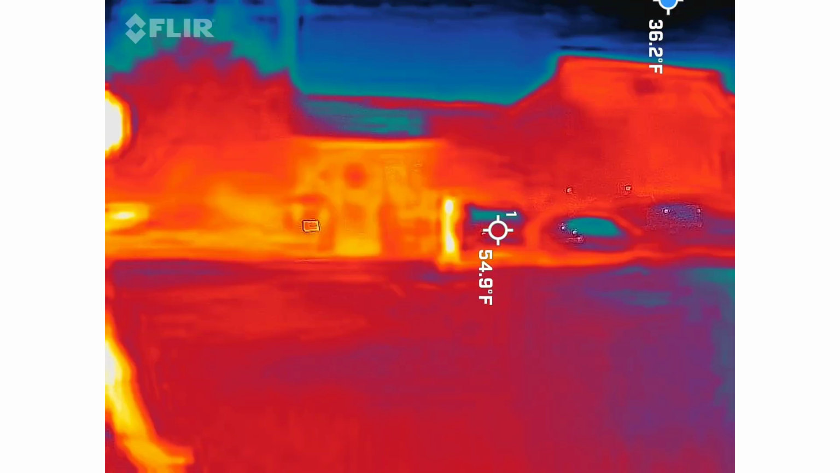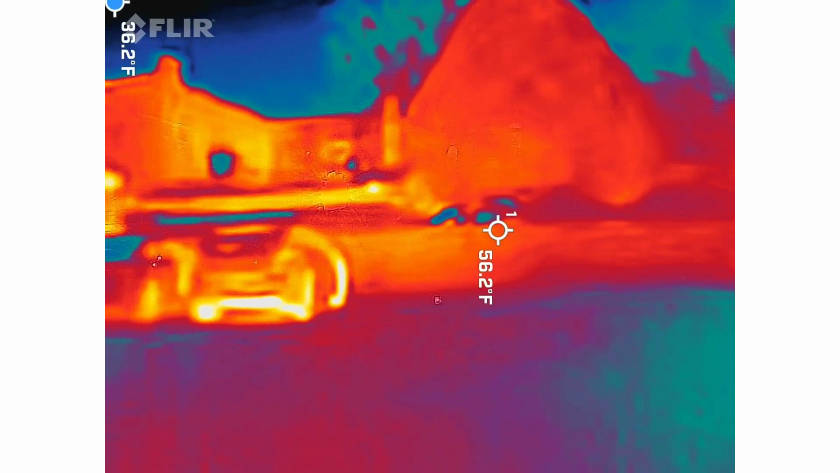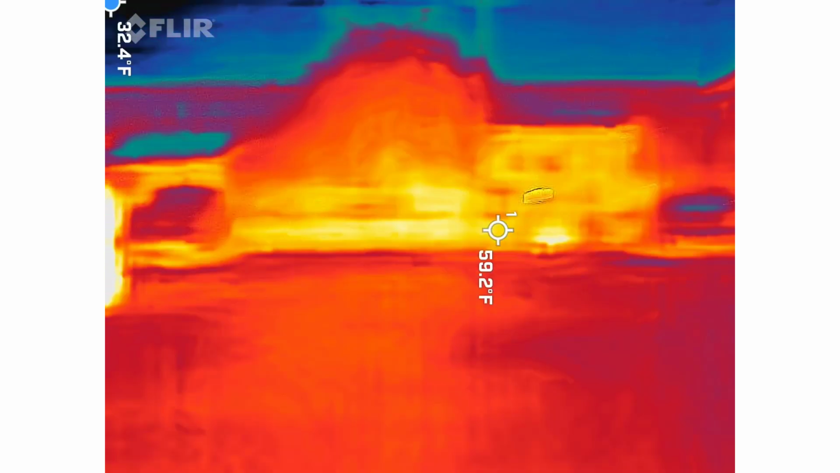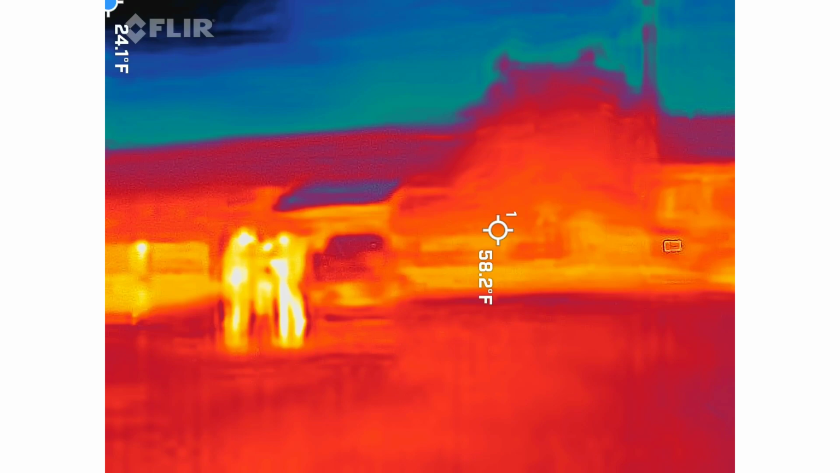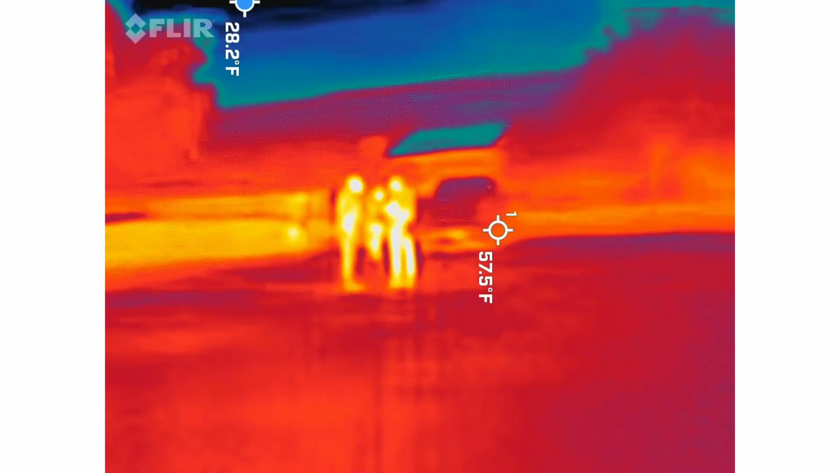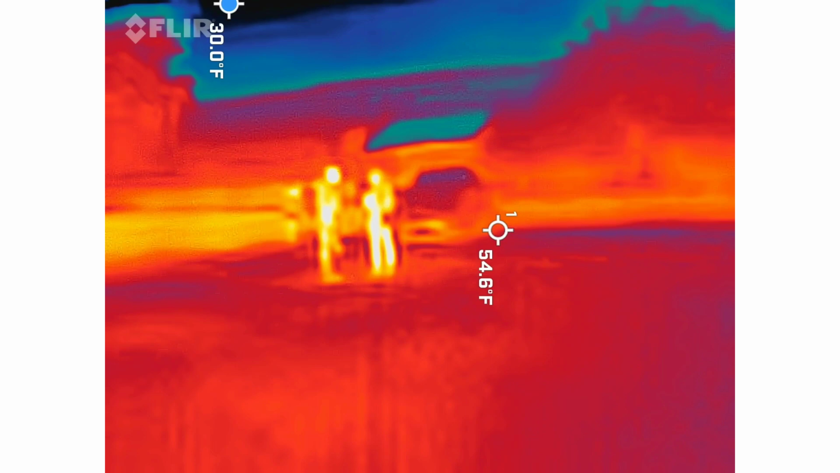Did you point it? Nope. He said I'm supposed to try and keep somebody in frame every time. Should have brought my dip with me. This would be the perfect thing.